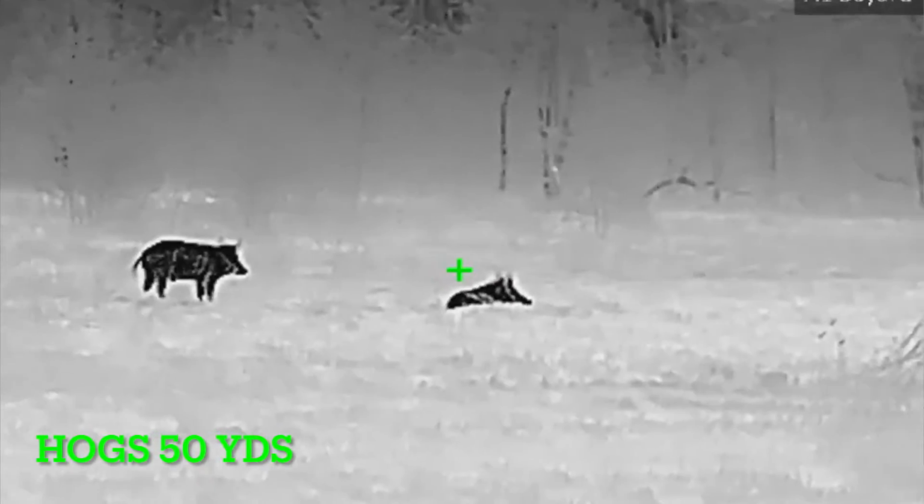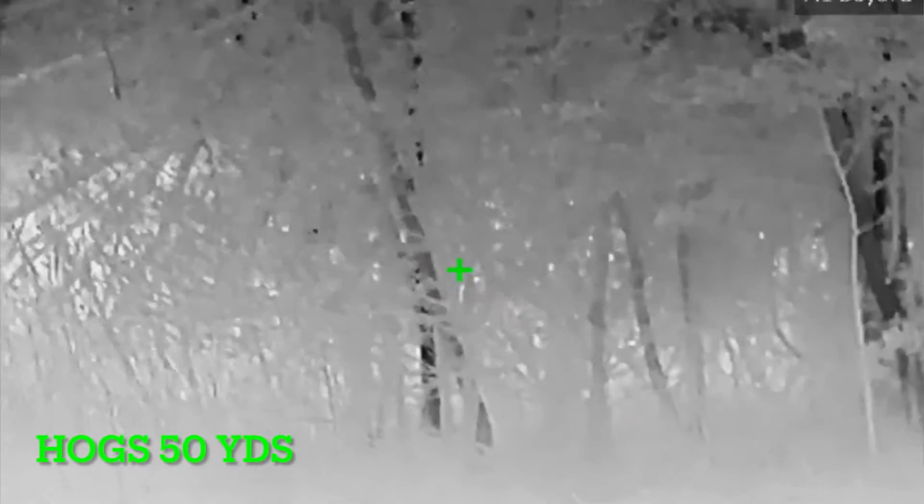So that was one of the biggest dings I had on the version 1: the 1.5 base magnification was a little low for me. Yes, you get a very wide field of view, 78 feet at 100 yards, it's just that you had to zoom in a lot.